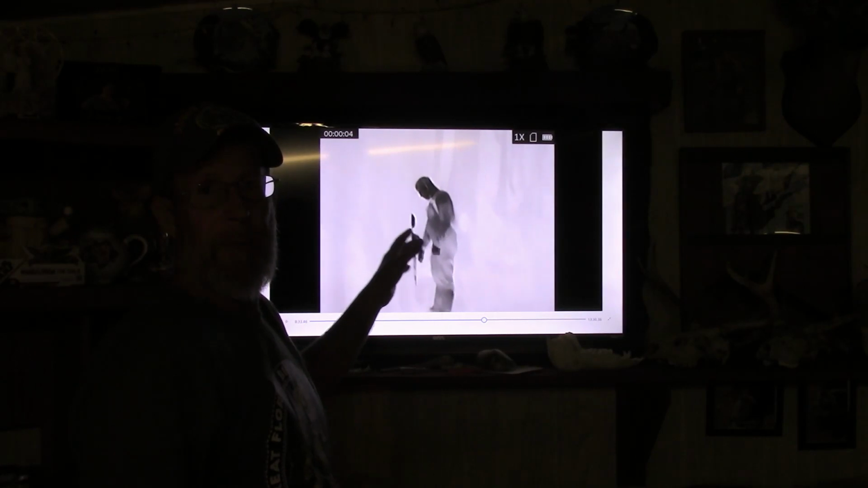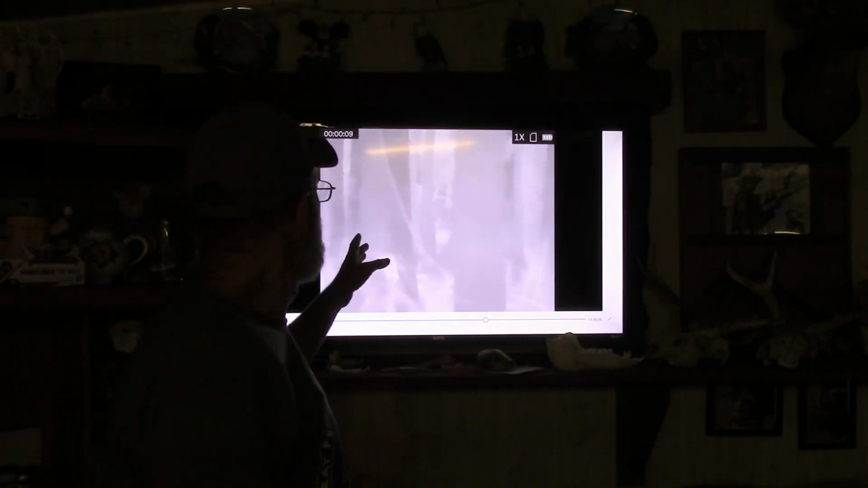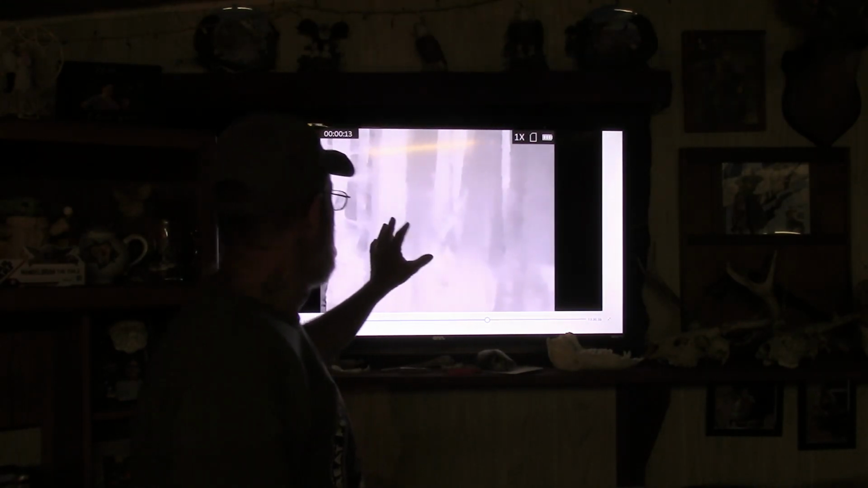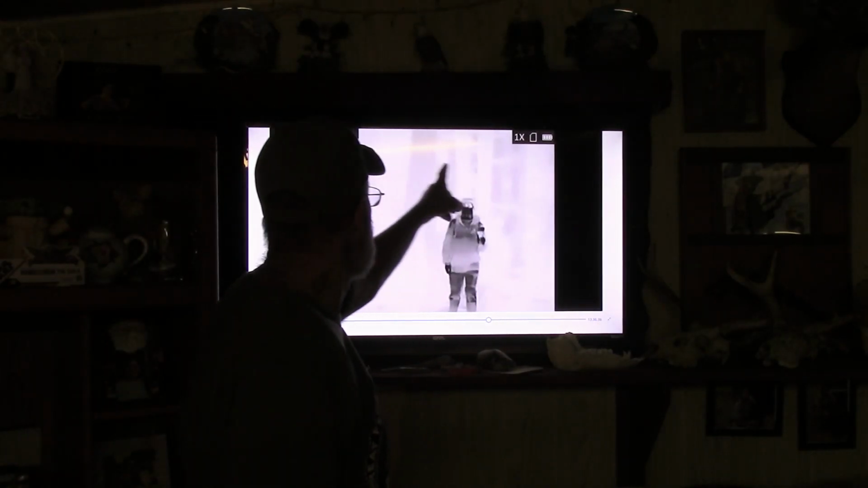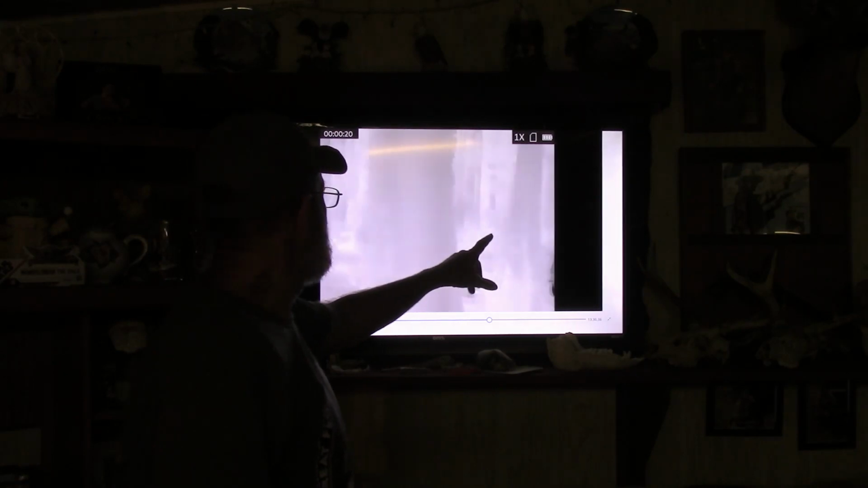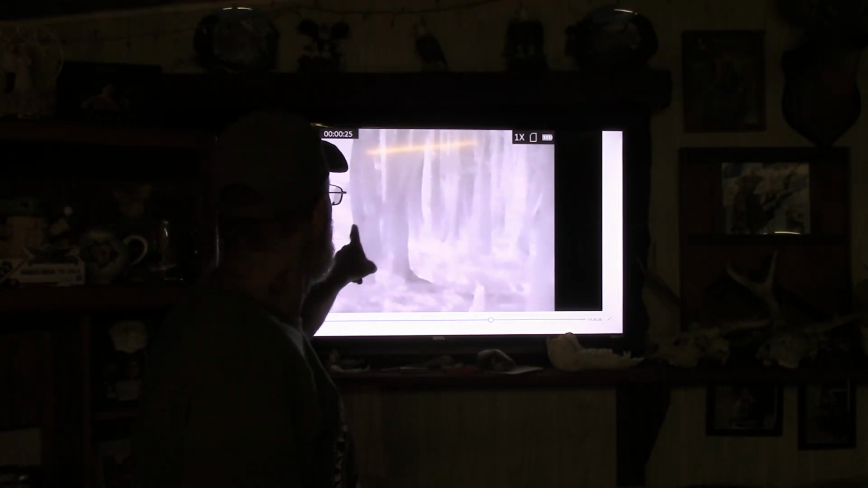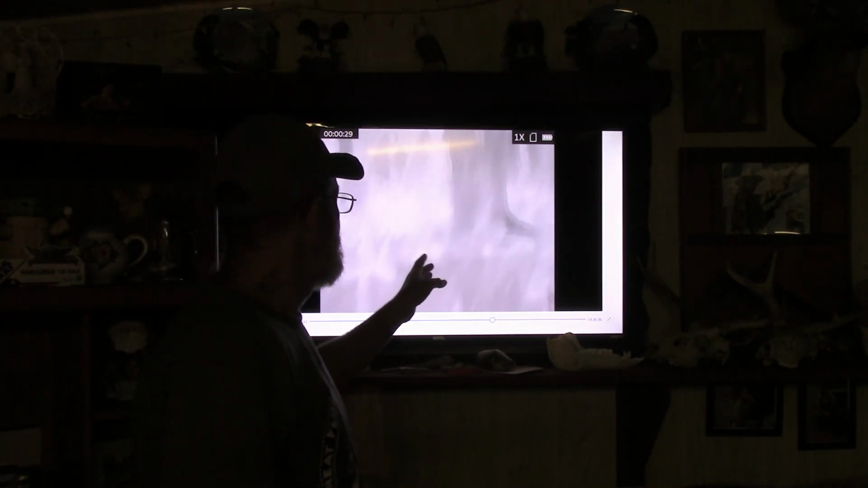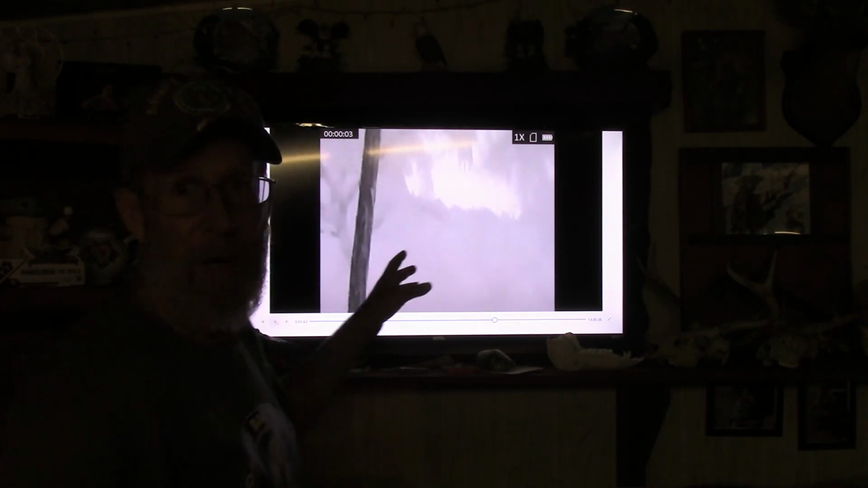Okay, and now I'm going to back up and I'm going to show you the thermal footage before that, where you can see when I'm moving it's a little blurry, but when I stop it really gets clear. But you can see all the trees in the background. You can see Desi, Mike, that was Mike and Kaylin, but you can see all the trees here in the background. So I'm going to show you this footage here. This is the thermal footage before I got up to where we were feeling like I was being watched, and where we got the foggy thermal.